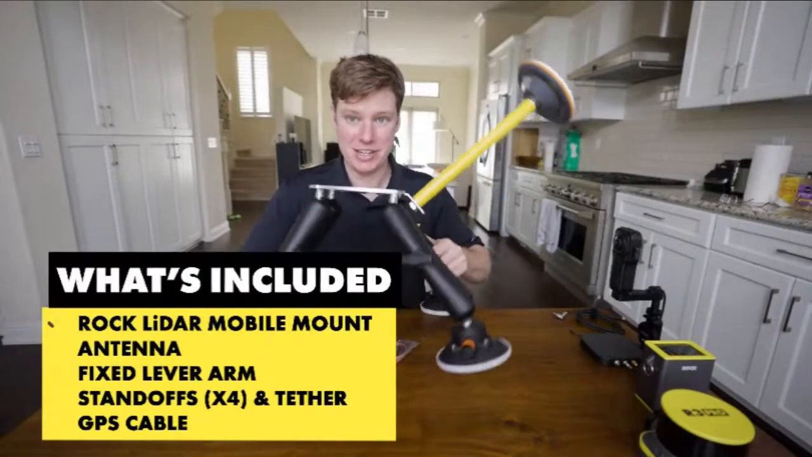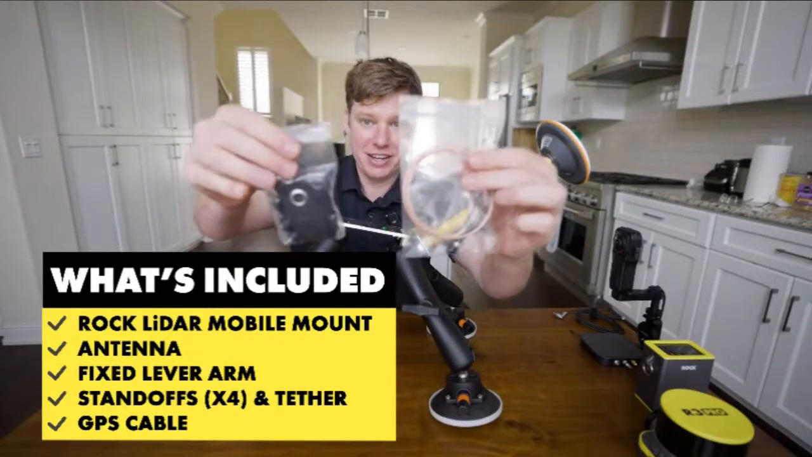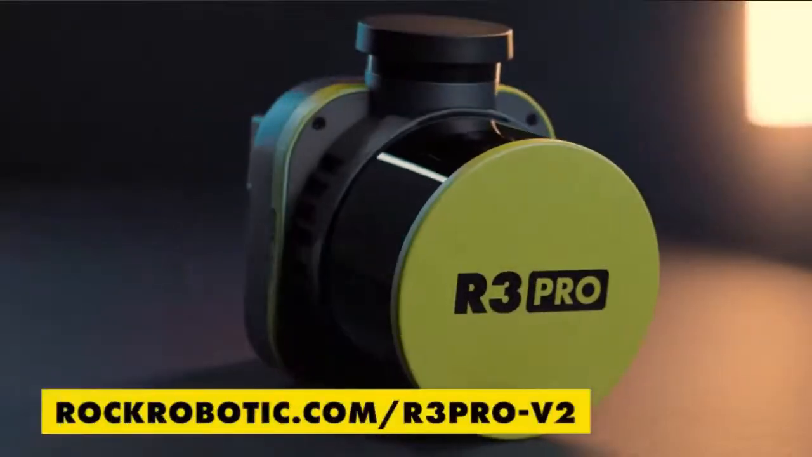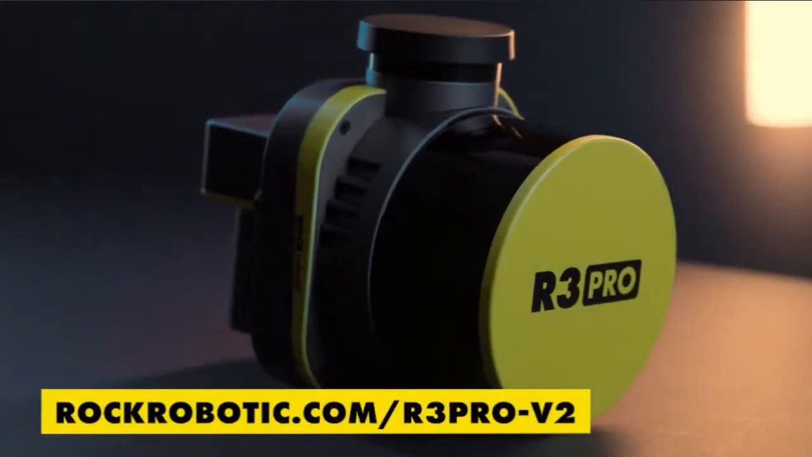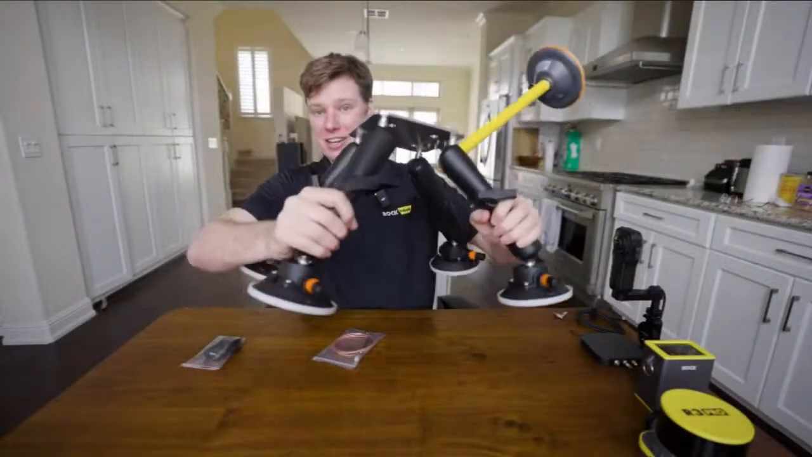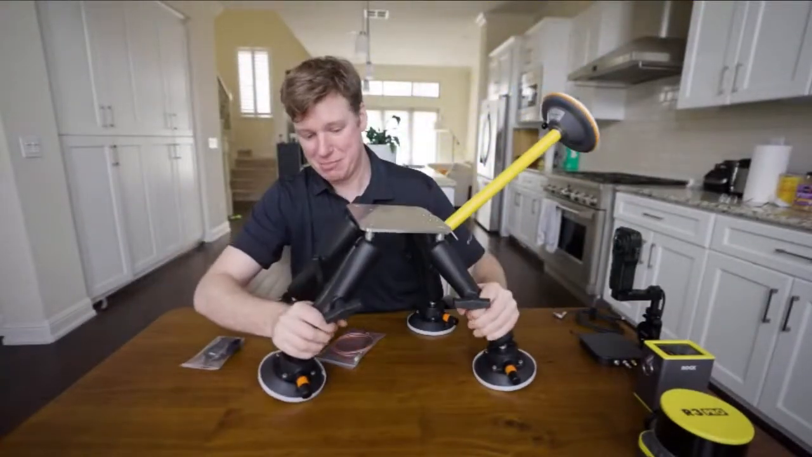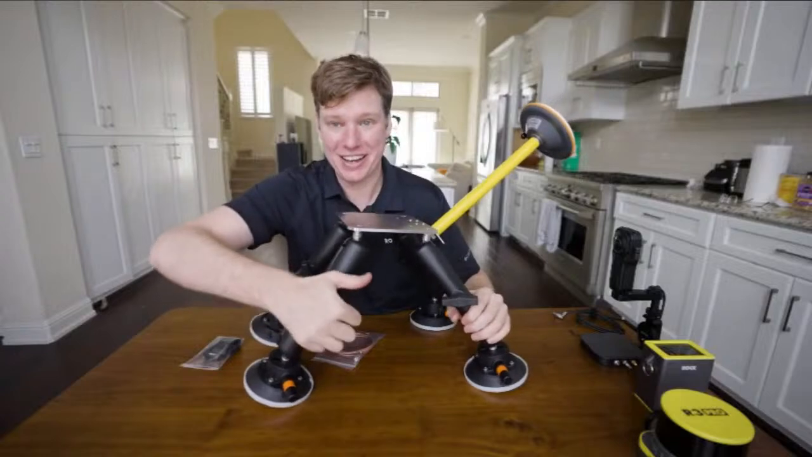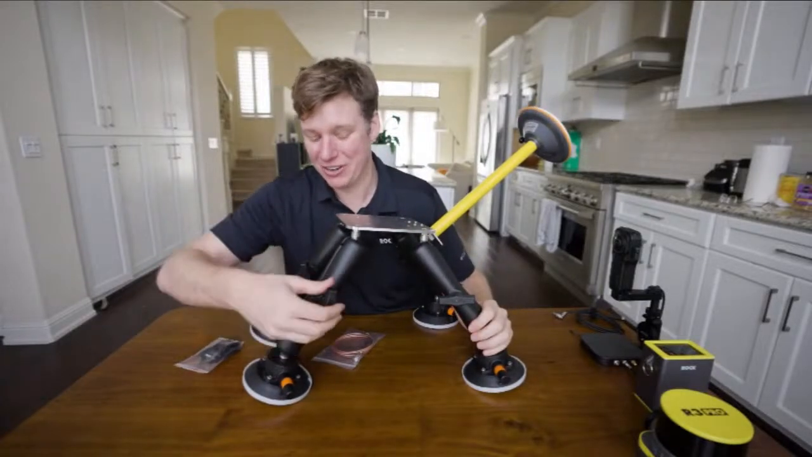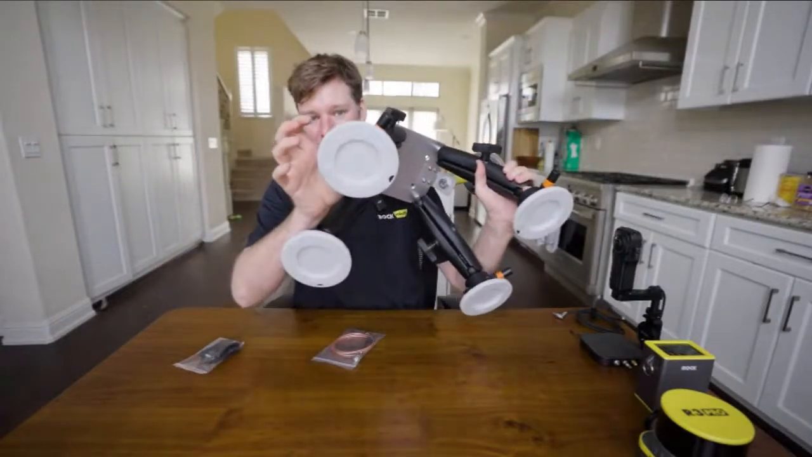It comes with everything you see right here, as well as what's in these two baggies. These are some standoffs, as well as a tether, and then your GPS cable that goes from your antenna to the R3 Pro. Now, if we take a look at this, we have four very sturdy legs. Look at these guys, very thick. I'm a big guy. I think if I tighten this thing down all the way, and if it was on something really secure, it might hold my weight. I don't know. These things are huge, so I wouldn't actually hang from it. Don't do that. But then you get four of these suction cups.